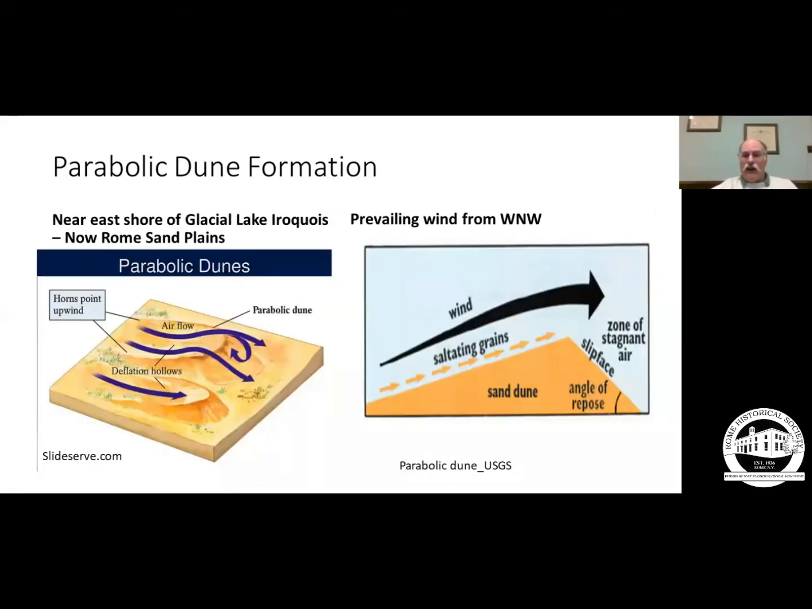Once the lake drained out, it left these sand deposits, and the prevailing winds picked up those sand deposits and blew them into parabolic dunes. Gentle on the upwind side, where the saltating or bouncing grains rolled up the hill, and then boom, down the slip face of the dune.